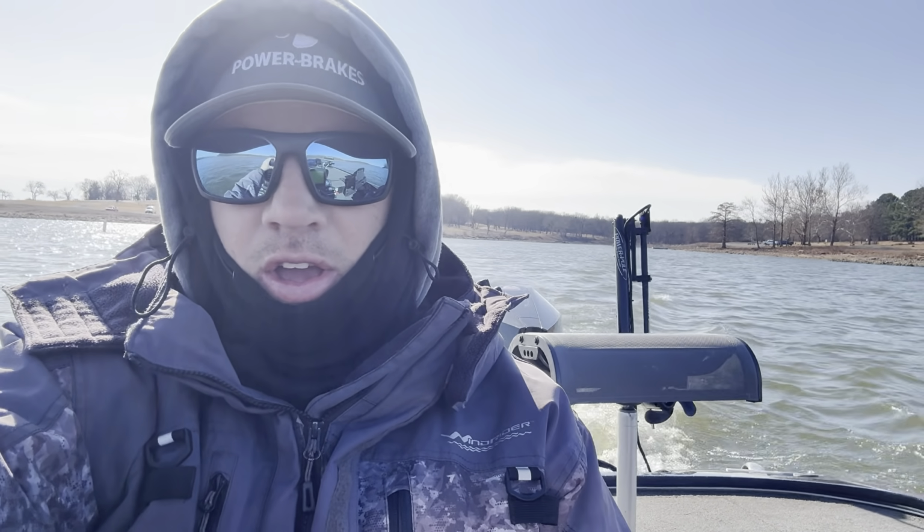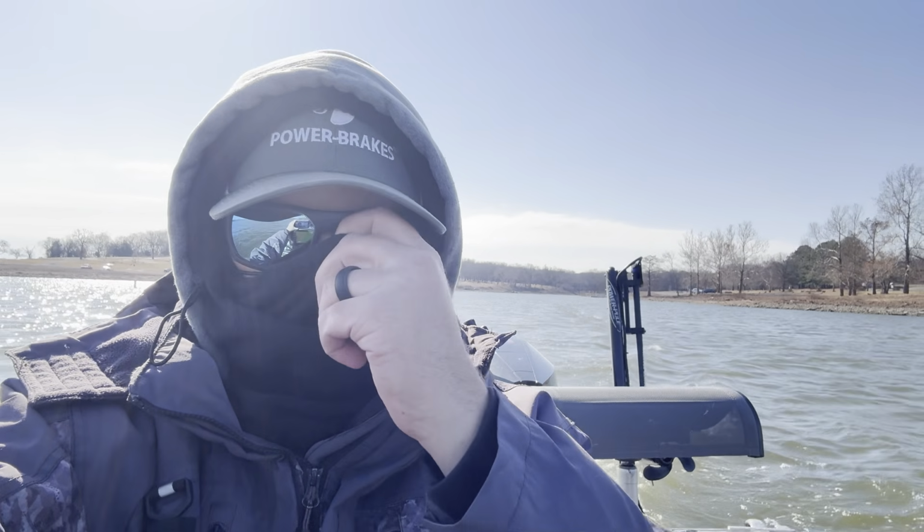Wind's blowing a little bit today, so I was smart and brought my fleece face mask because it makes that boat ride a lot less miserable when you're running 50, 60, 70 miles an hour in the wintertime like this. So I'm gonna throw that up and let's sit down, shut up, and hang on.